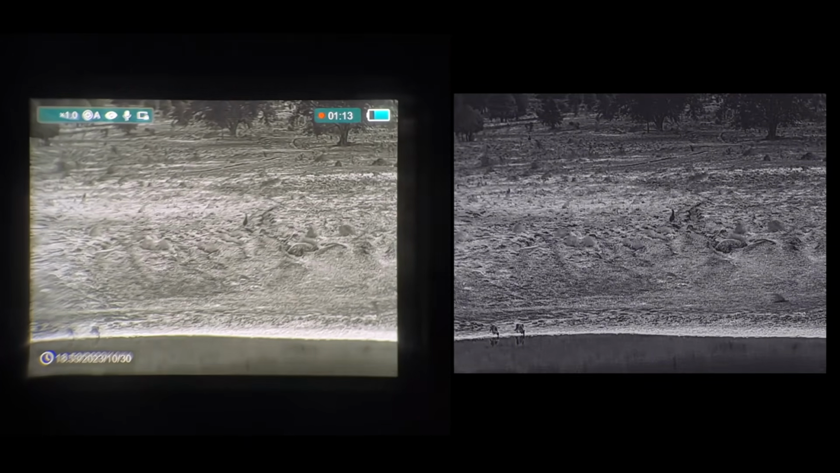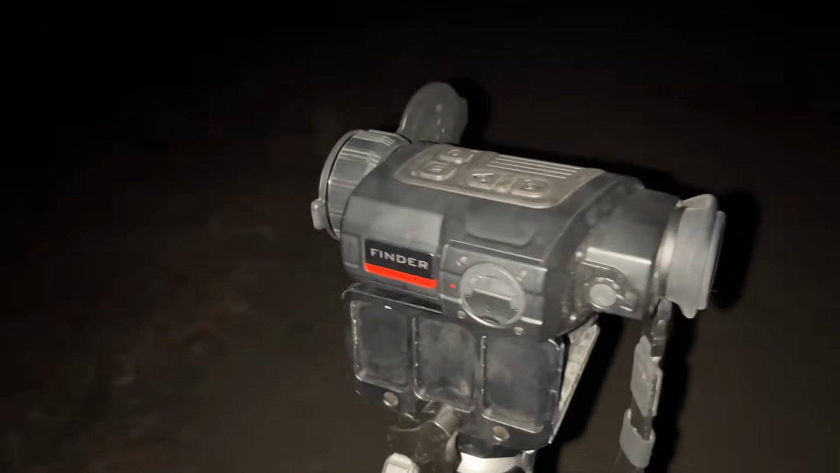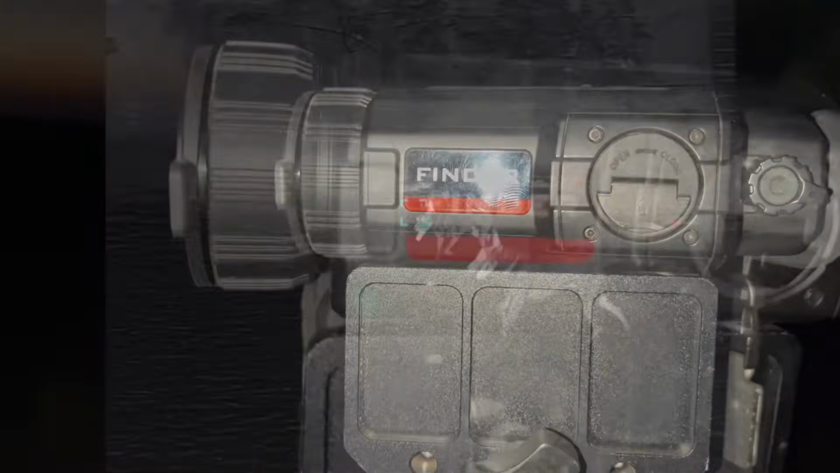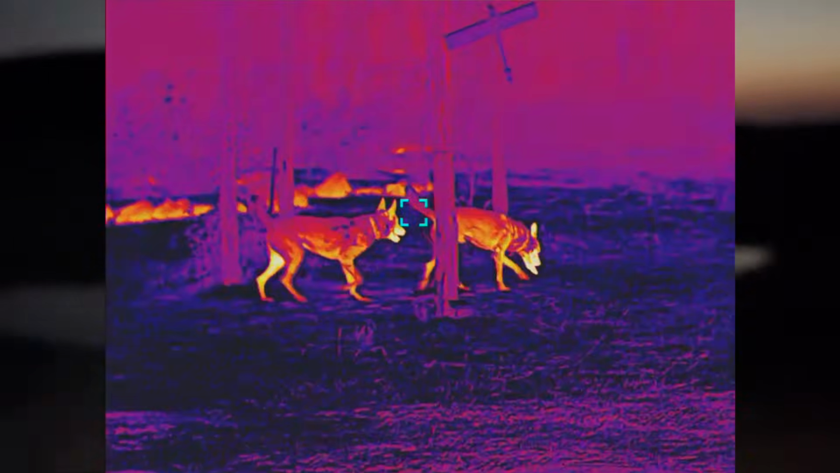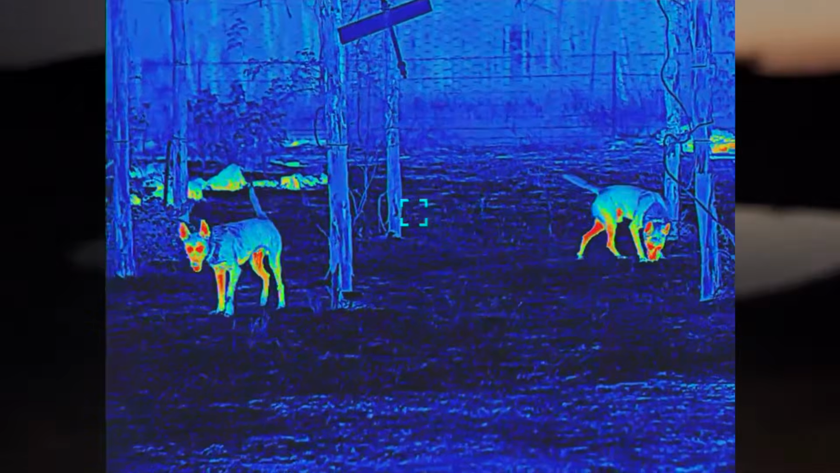Oh, there are bats, flying foxes, flying around above the dam already. But anyway, that's the FH35R Finder from InfiRay. So really good little unit, and target ID is very easy on it compared to some other thermals.